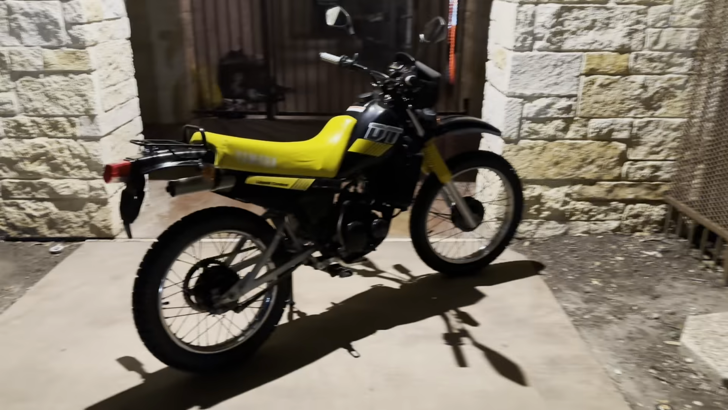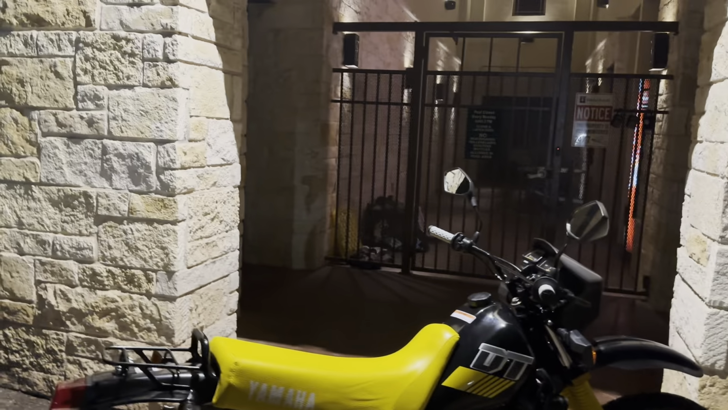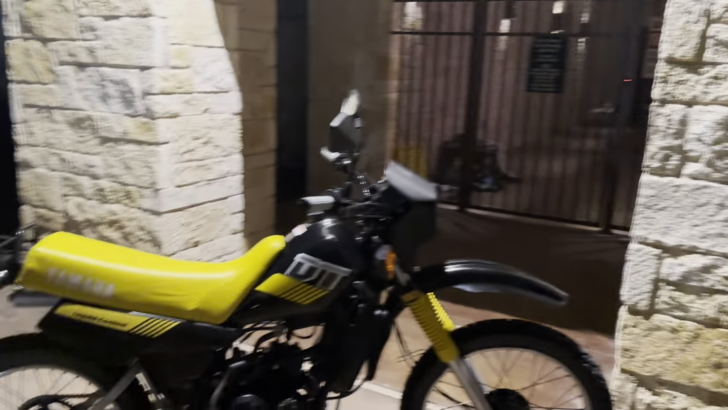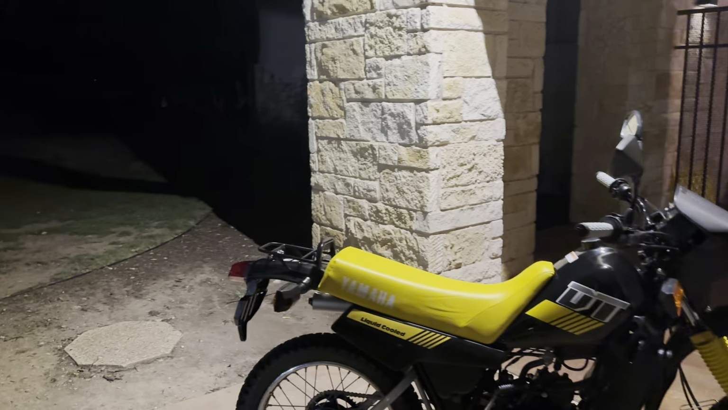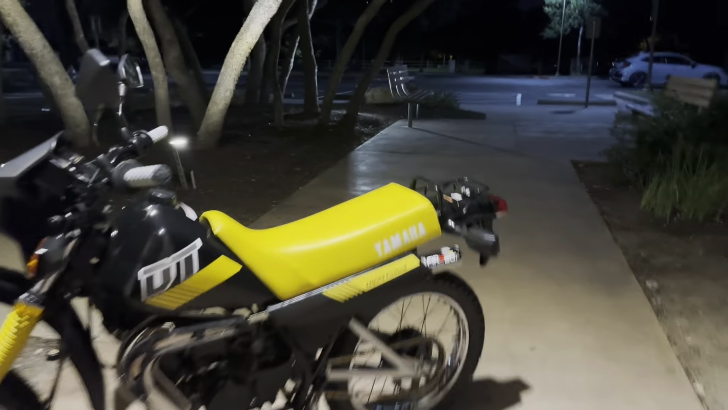I figure I could show you all some rides on the DT50, but also on some of the other bikes I have when I go riding, the YZ and some of the other stuff. It's not perfect, but I kind of like the orientation. So yeah, she came together pretty good. We're gonna keep going and just keep the point of view moving forward here.